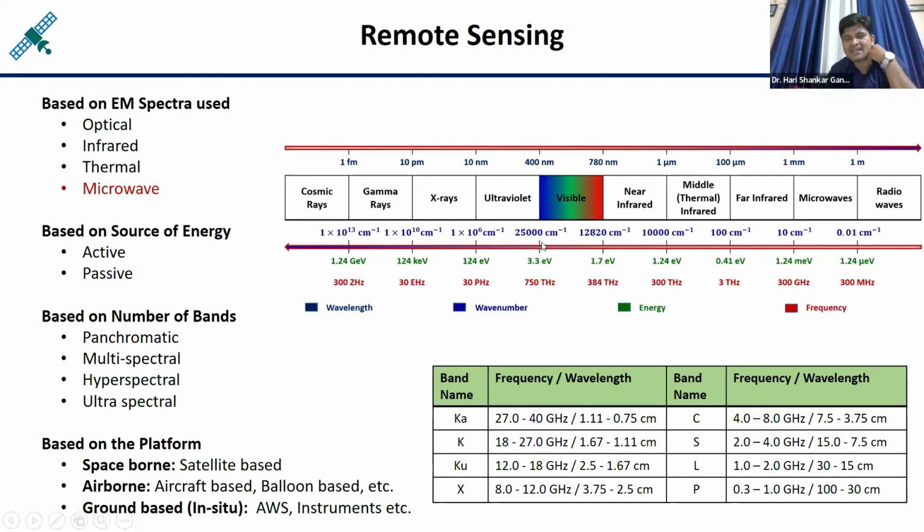and if you write it in terms of wave number, then it will come 25,000 per centimeter. I have mentioned this because different people use different units. Somebody easily uses wavelength units, somebody uses frequency, somebody energy, somebody wave numbers, and so on. So I have written all possibilities here. But in case of remote sensing, generally we take either frequency or the wavelength.